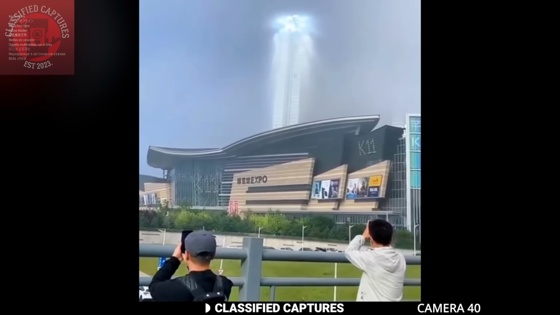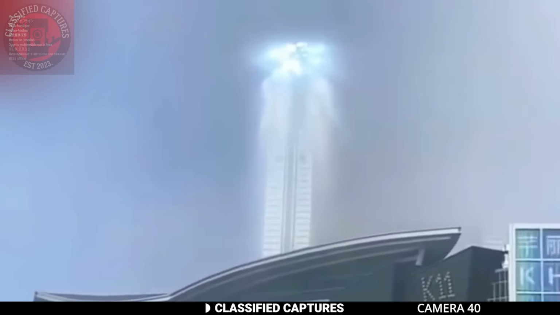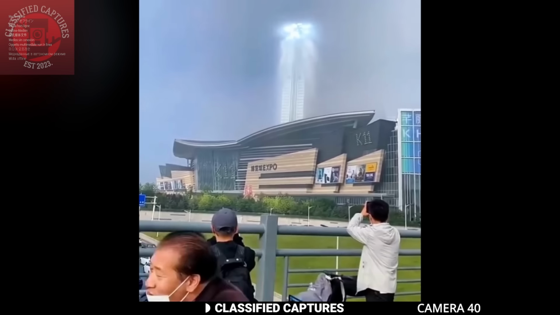The unidentified pillar of light stands as a captivating and unexplained occurrence, leaving both spectators and experts intrigued by its enigmatic presence.